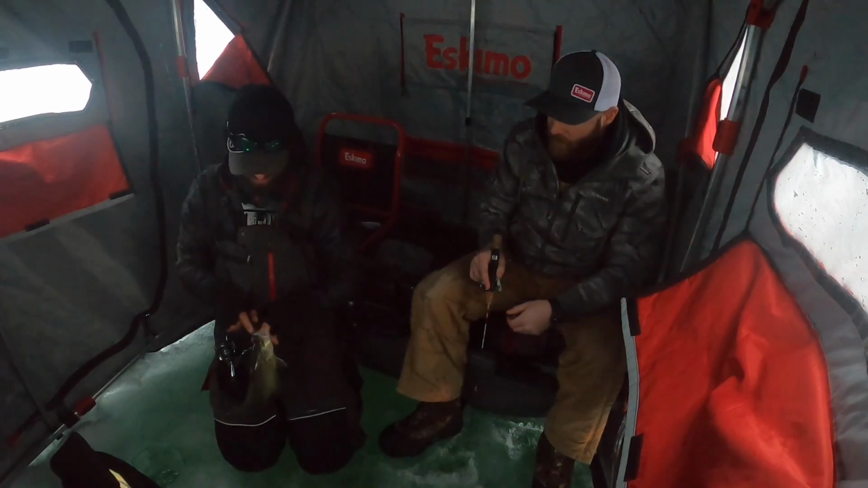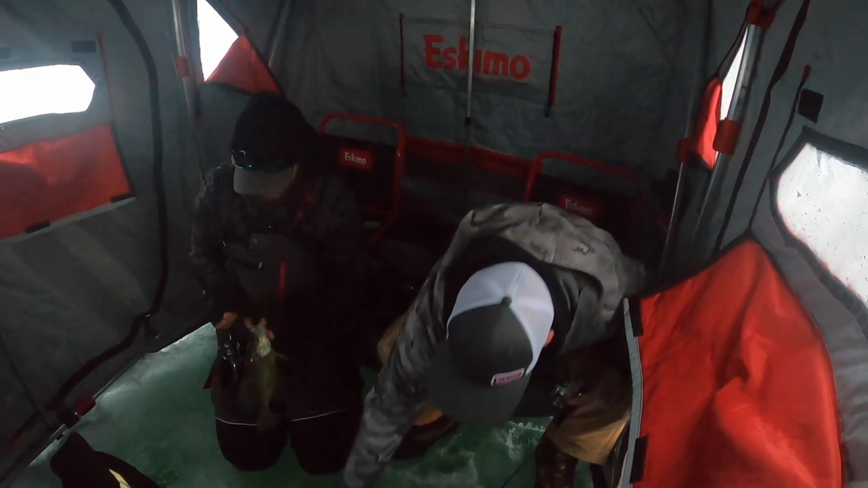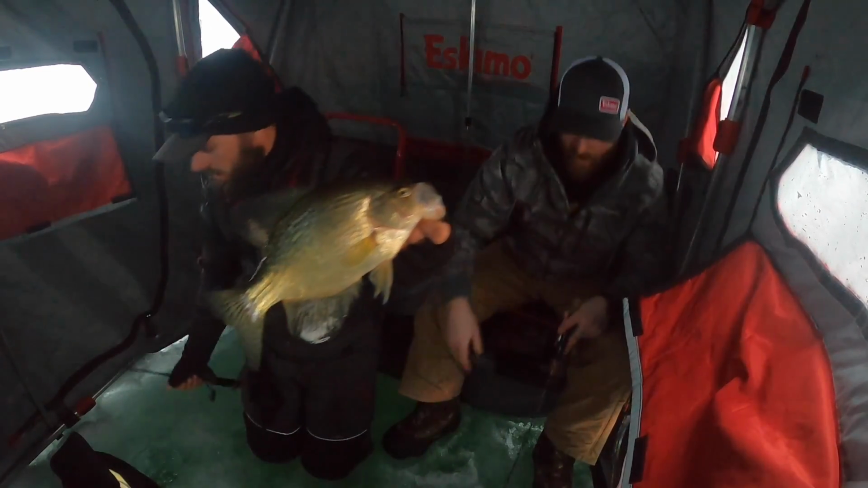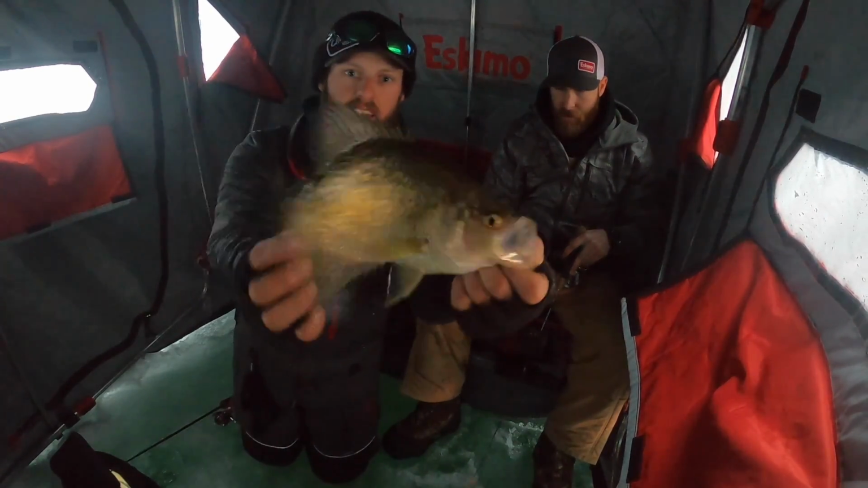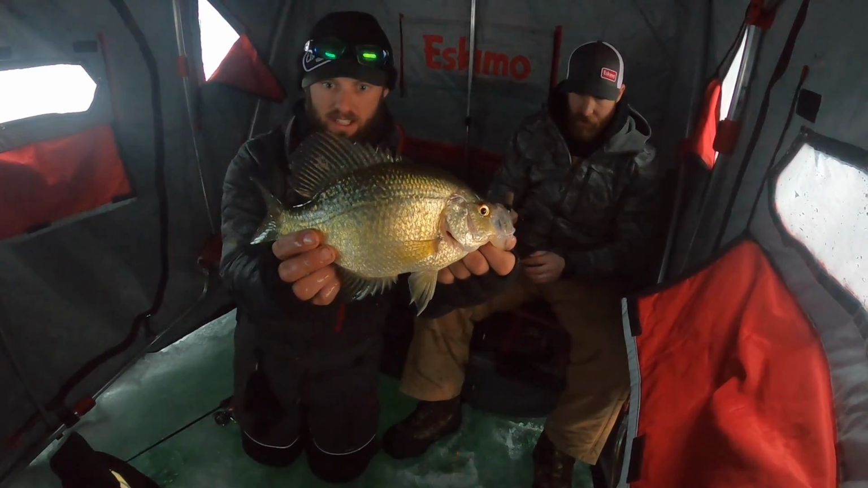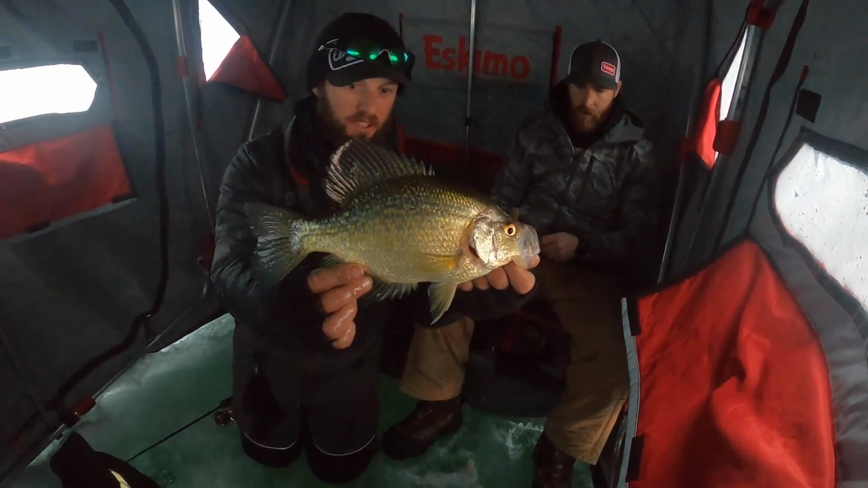Right at the hole. Look at this one, guys. This is not the biggest crappie we are gonna catch, but it is a nice one. Look at that one right there. That's probably about a 12 and a half, I would say. And we just doubled up for a second. Hopefully the lighting's all right. But look at that one there. That's exactly what we're after. Big, tall, northern Wisco crappies right there.